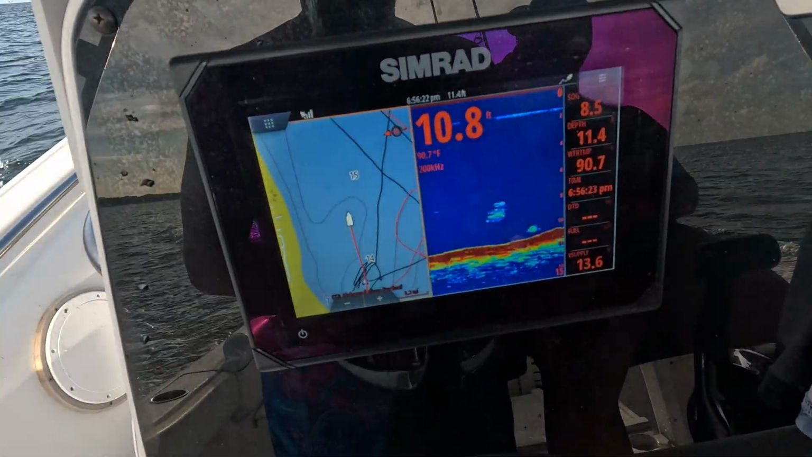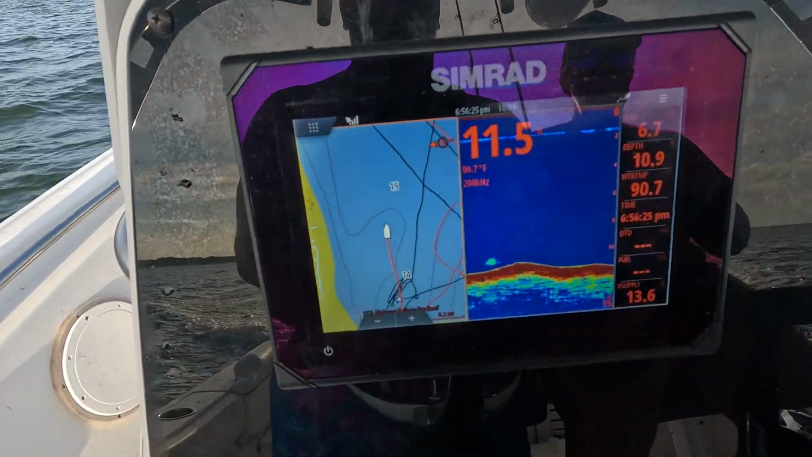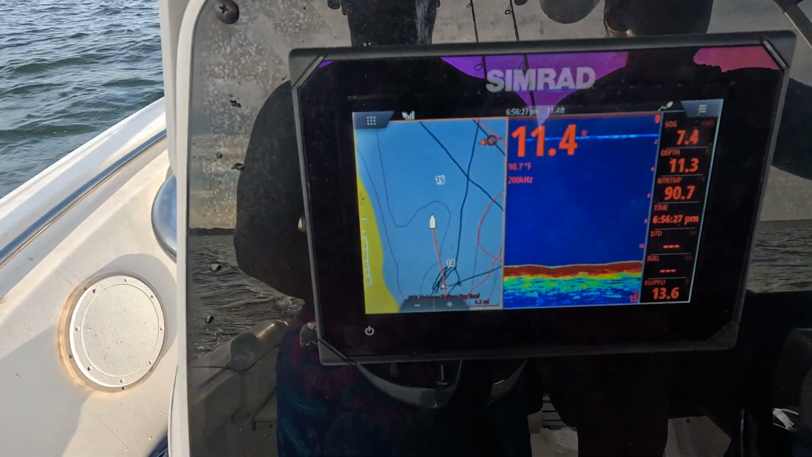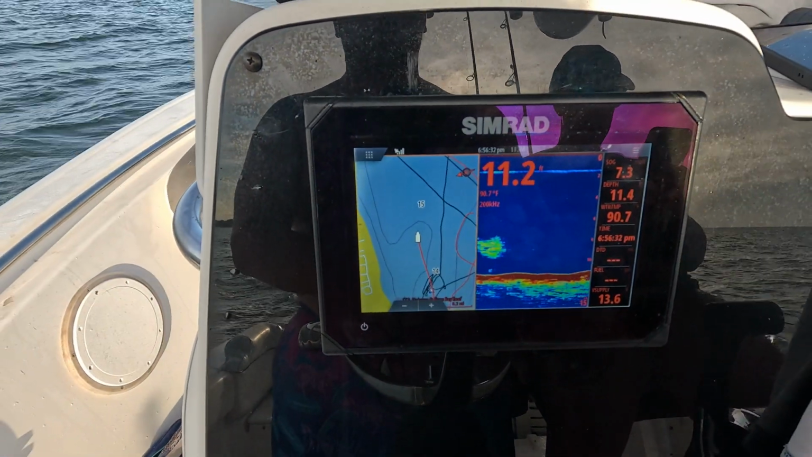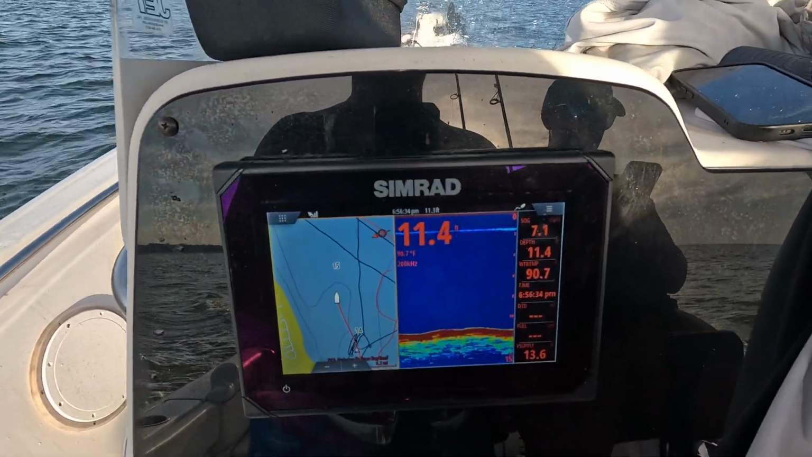All right, real quick, I'm out on the water, and guess what? I got depth, so this worked. It worked. Changing the transducer, it was awesome. So hopefully we can get more fish.